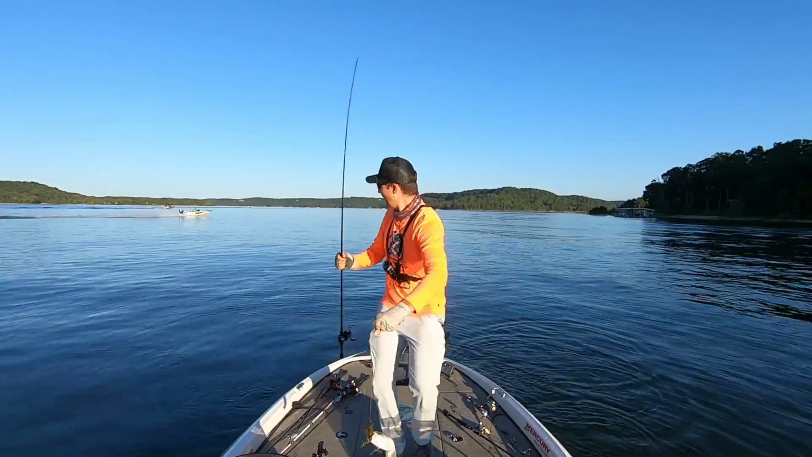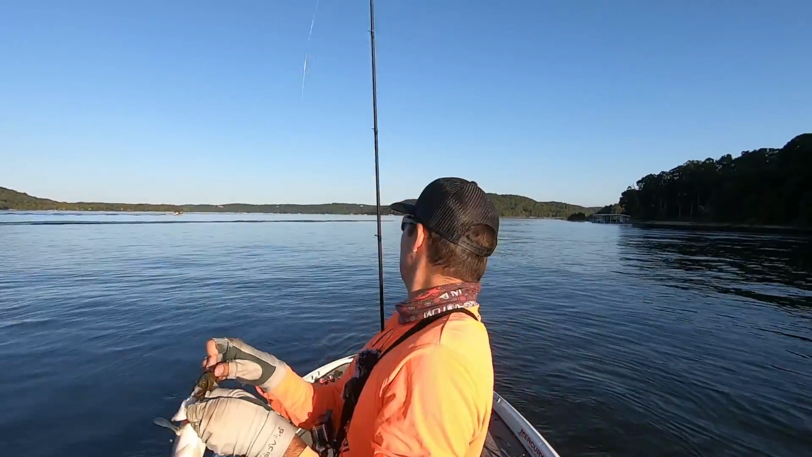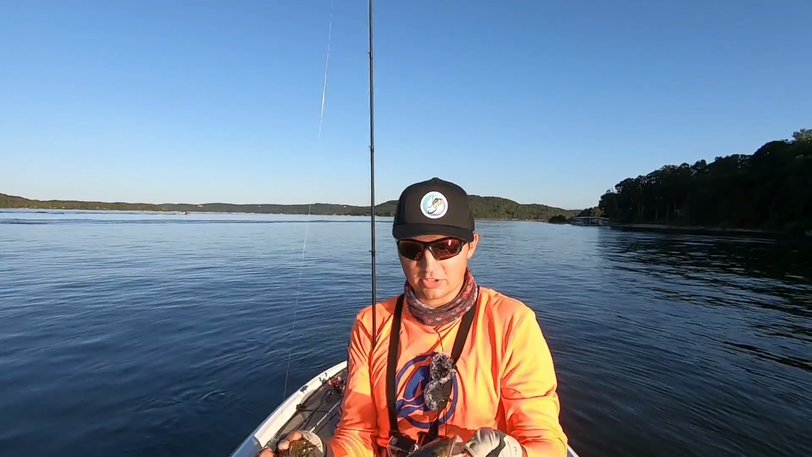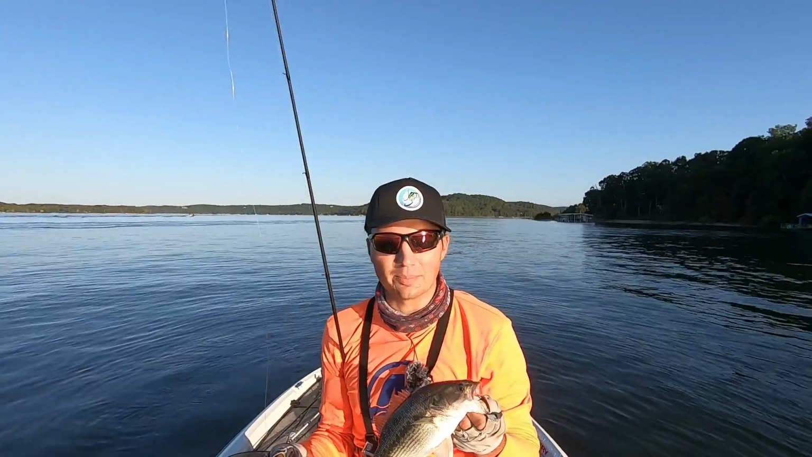There we go, spotted bass. That is keeper number 1 right there. God, just burning right up in front of me. Trying to mark that waypoint, I'm assuming. Nice spotted bass right there. That's definitely a 12-incher. That's all I need to be out here on Beaver.